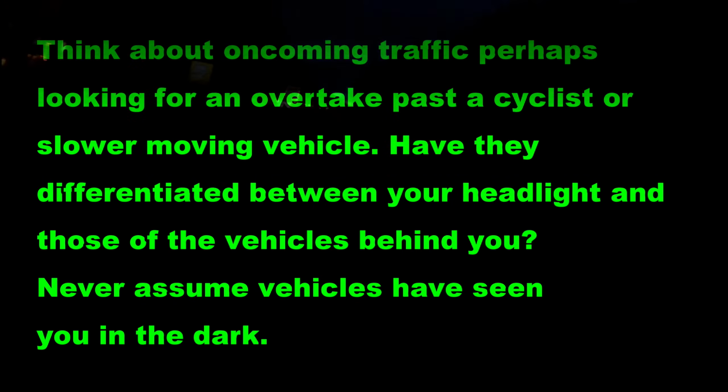Remember, a single rear light and a single headlight is very difficult for cars to see, especially in their mirrors, because you can blend into the headlights behind, but also for oncoming traffic.